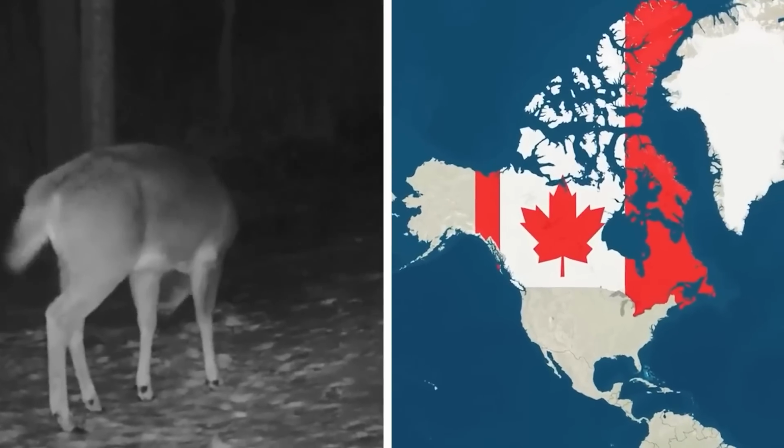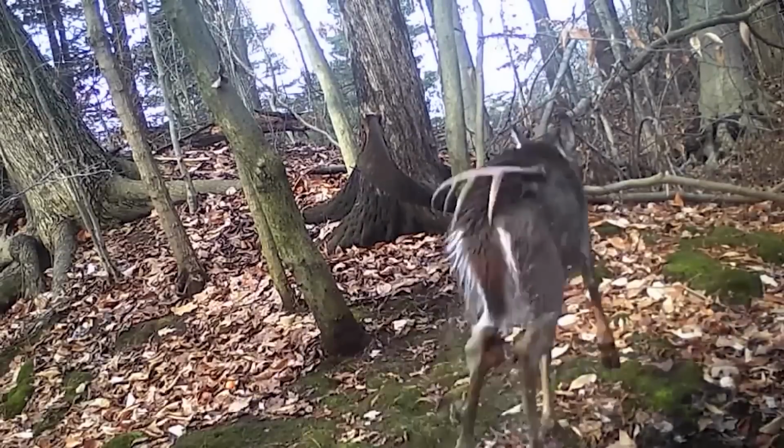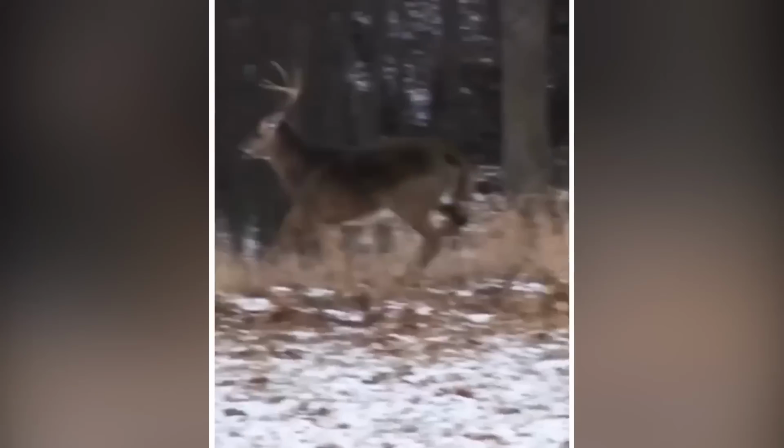There was this male deer in Ottawa, Canada that got caught on camera losing its antlers. It might seem strange to us, but it's actually a regular thing for male deer to lose their antlers in winter to make way for new ones. The shedding process usually happens from late winter to early spring. It was funny to see that the deer in the video seemed surprised by what was happening and ran away looking confused.